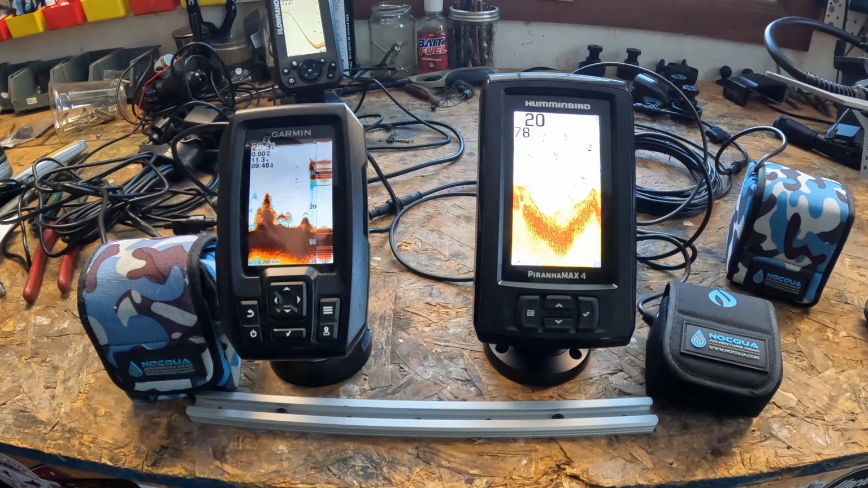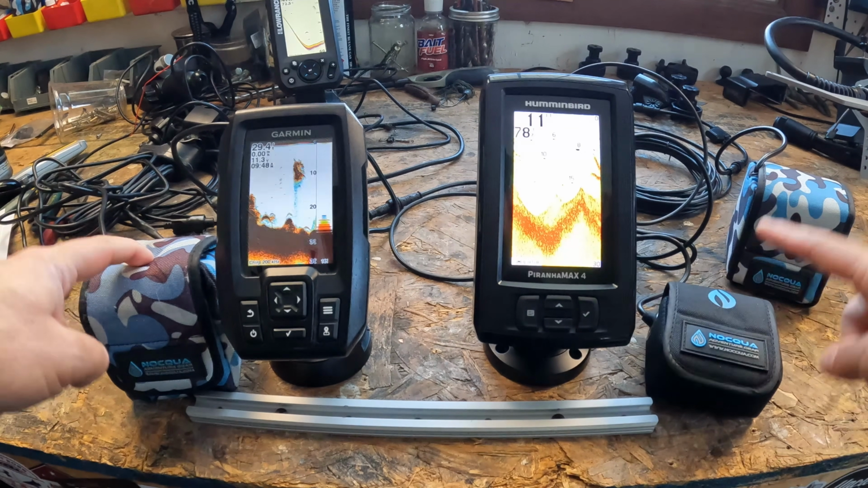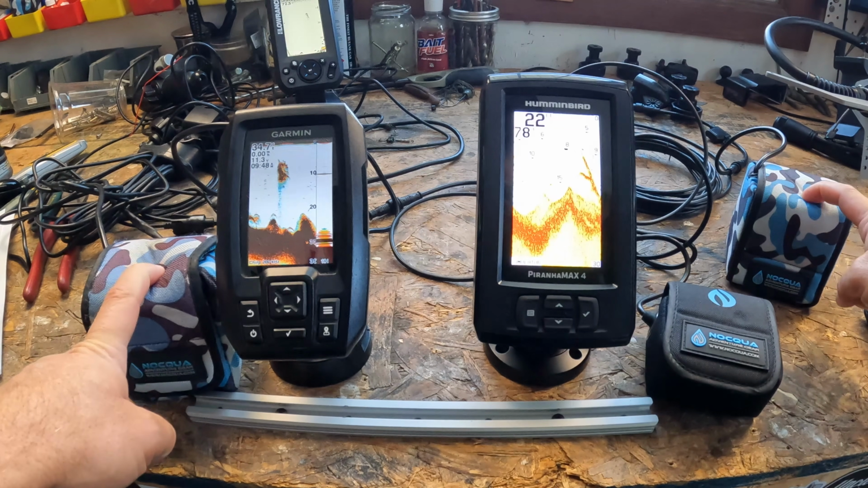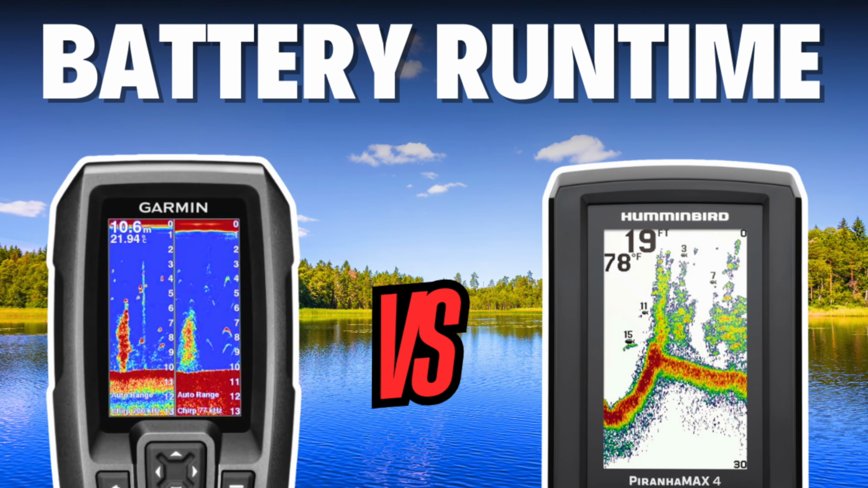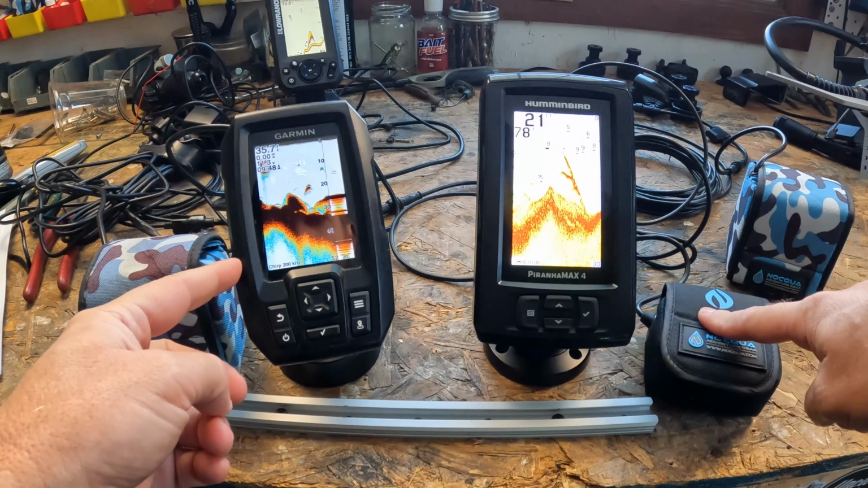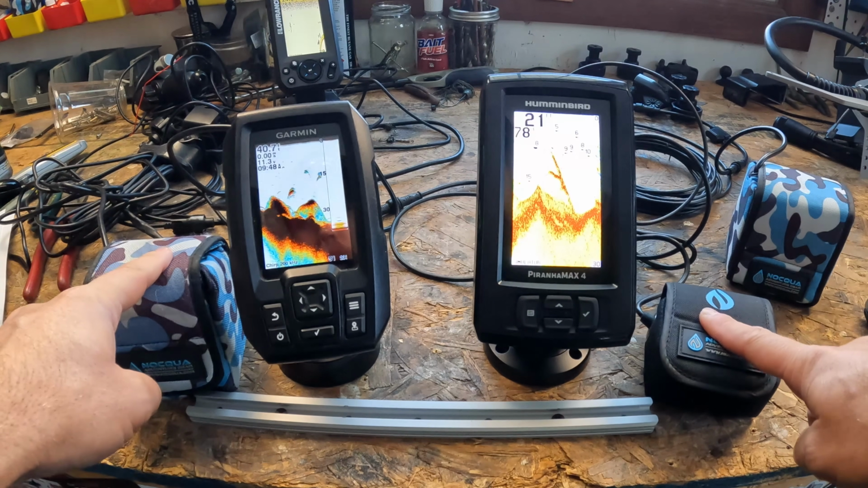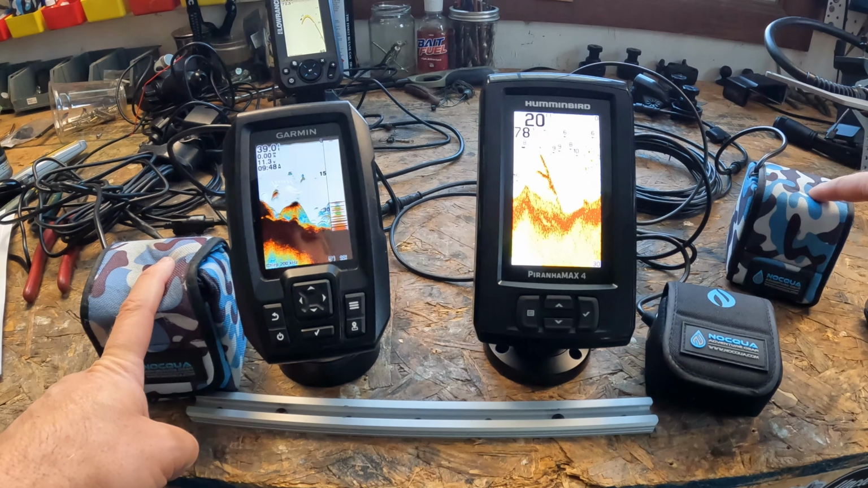Now when it comes to powering these bad boys, I like using the Aqua Pro battery kits. This is going to be a 4.4 amp hour, 10 amp hour, and this beefy girl back here is a 20 amp hour. So let me give you some runtime estimates. So for the Garmin Striker 4, on the 4 amp hour battery, it's going to run this thing for like 19 hours before you need to charge it. On the 10 amp hour battery, it's going to run this thing for 43 hours. And of course like 80 hours on the 20 amp hour.